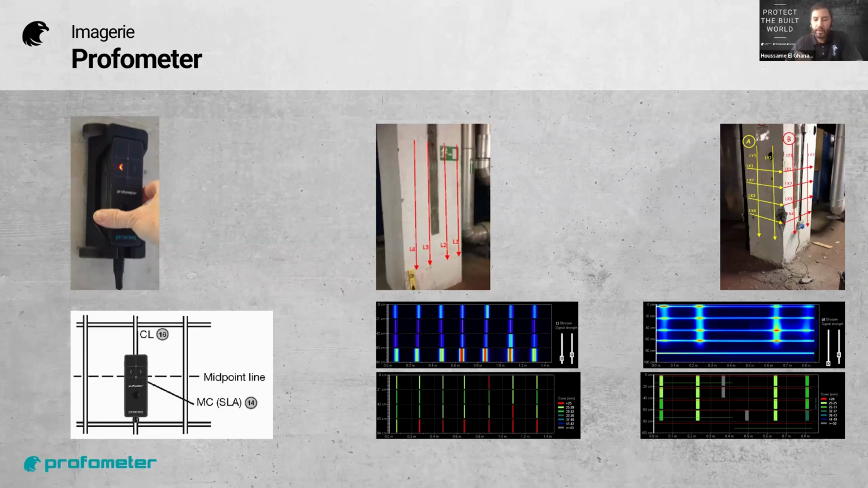So unlike GPR, for eddy current technology, Profometer, that's very important to be on the midpoint line. So you normally should first locate and make sure that your sensor is aligned on the midpoint line. Why?